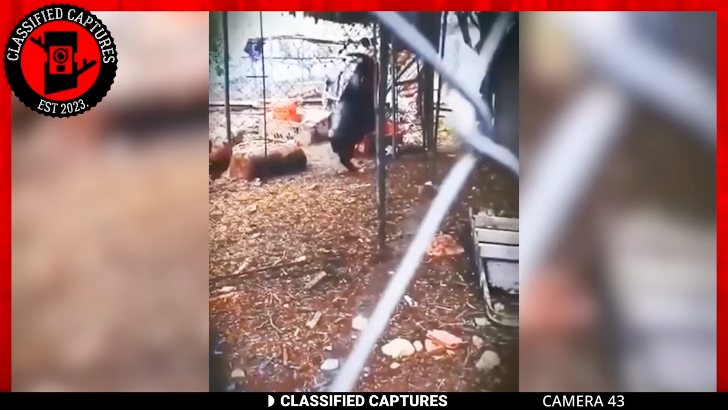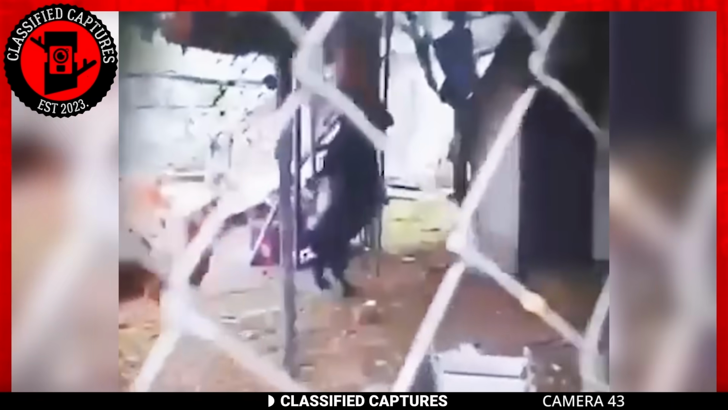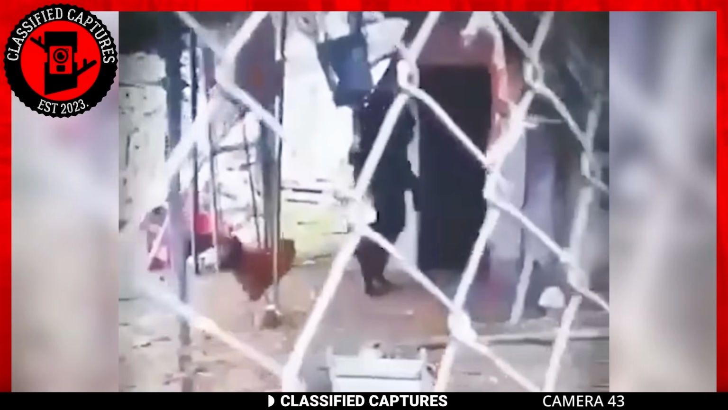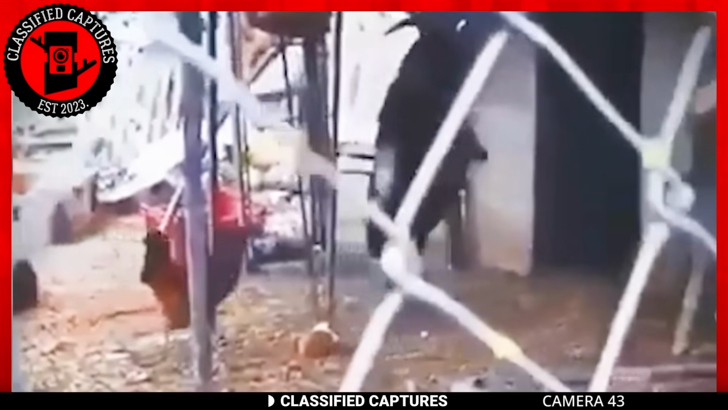The goat took familiar steps, carefully moving hoof by hoof as a human would. The goat's movements looked like it was in some kind of a trance, almost as if it was possessed. Not only that, but it seems to have enchanted the cock following right behind.